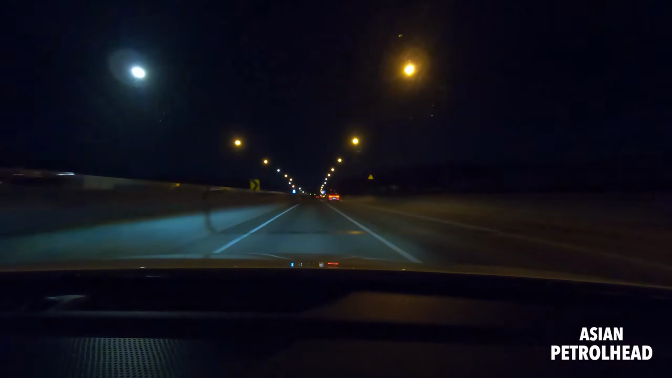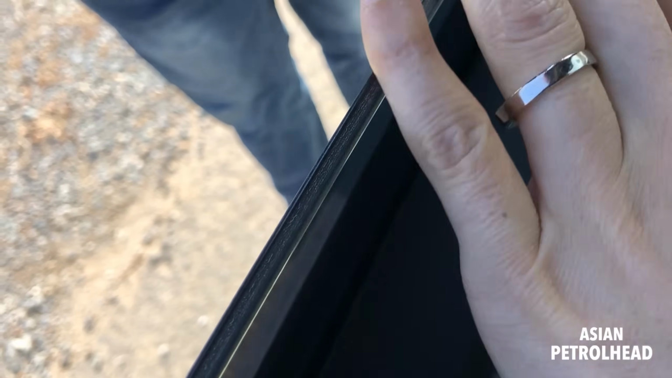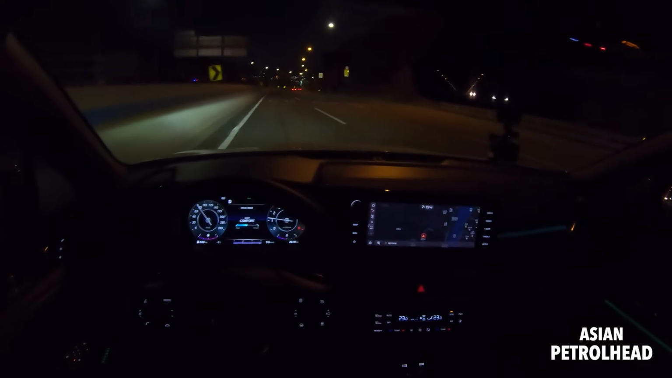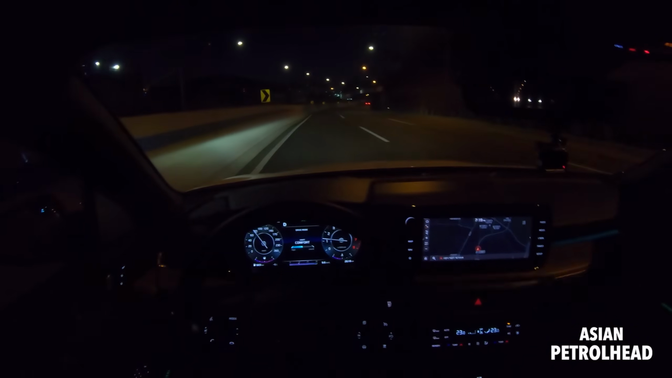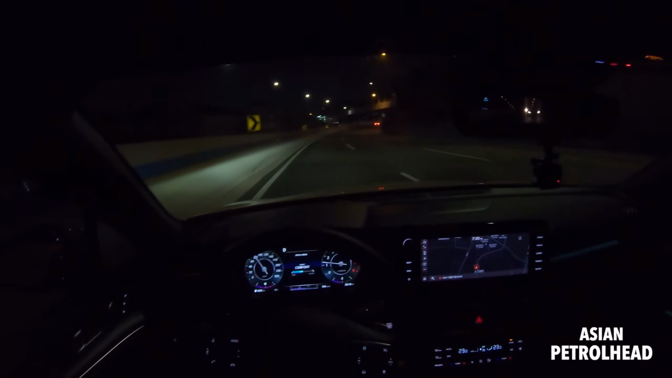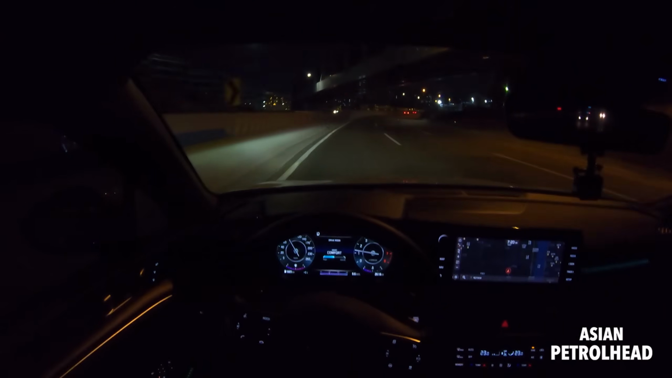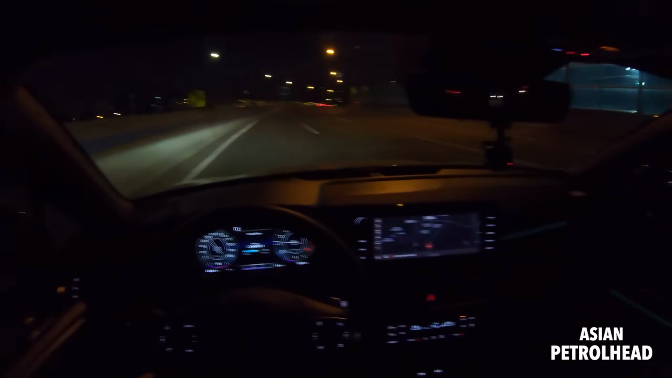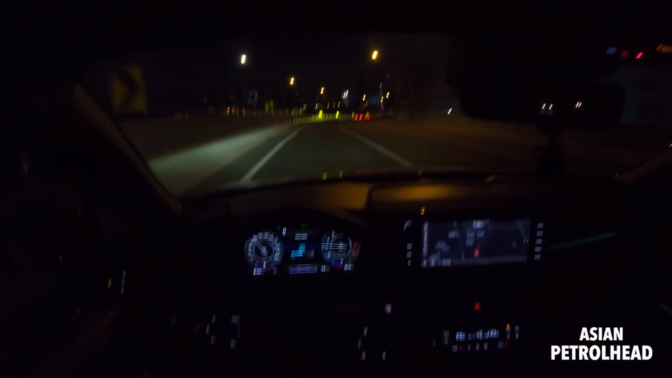And even when we're going fast, it feels very quiet because we have double laminated windows for the side first row windows and the front one. So it feels very quiet inside. I guess they learned lessons from the Sonata, because many people were complaining that the 2-liter regular Sonata has a little bit noisy interior. So I guess they tried to fix that problem. So yeah, it's a very nice system.